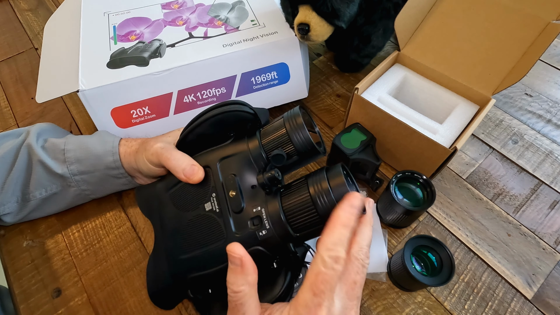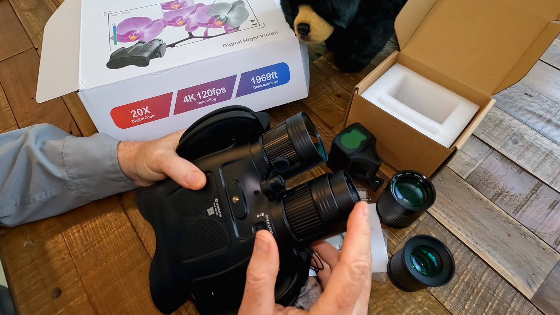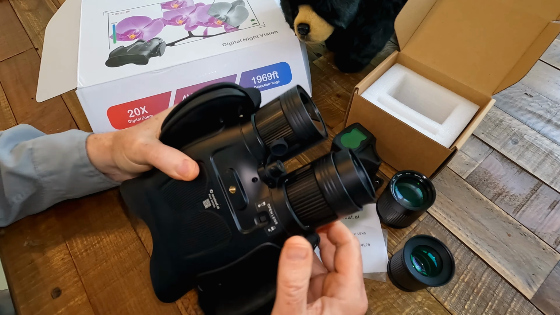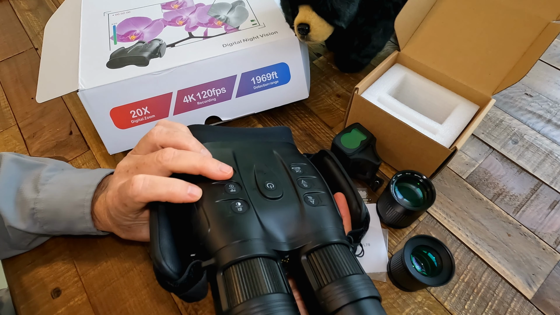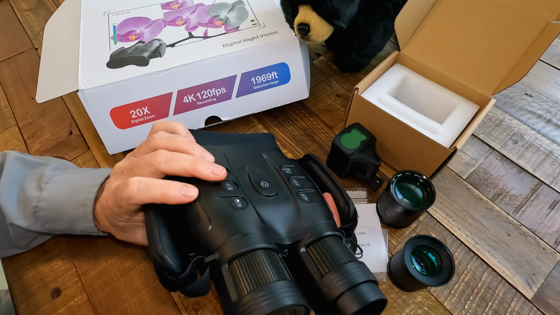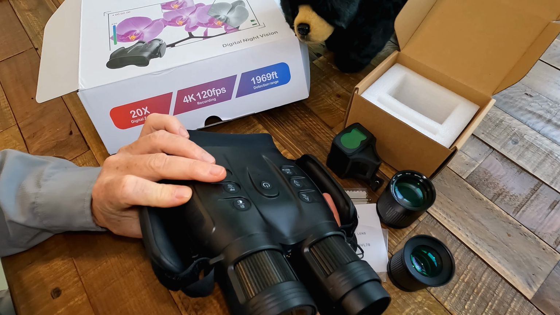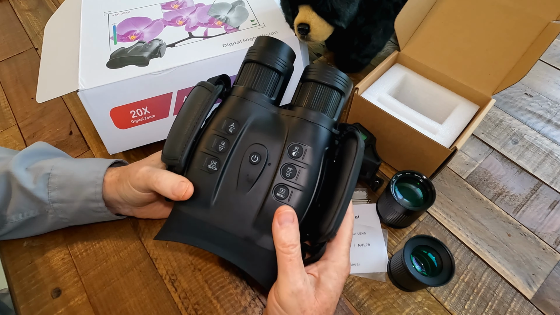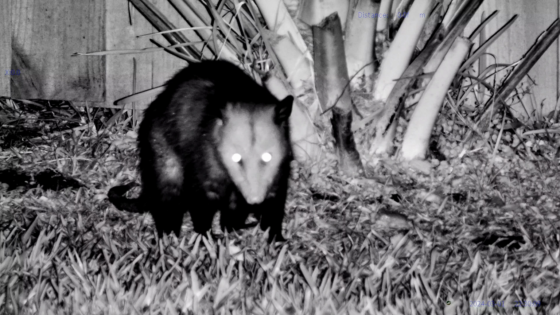Now I personally will find myself probably using the 70mm most often. Of course, that means it's like a super zoom because you have a 70mm optical lens, and then you have a 20 power zoom. So you're getting up in there in 65 and greater power magnification. So at that high magnification at night, it's a challenge to hold these things steady, but they really will allow you to see amazing things in the dark. And again, I'll put a link to the original review.